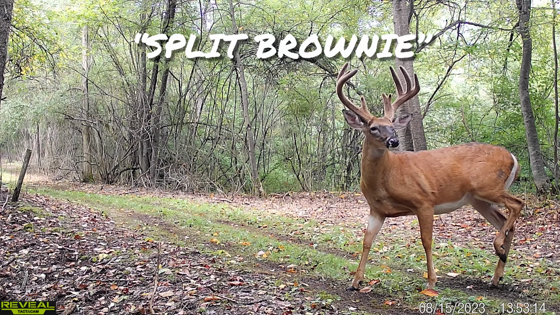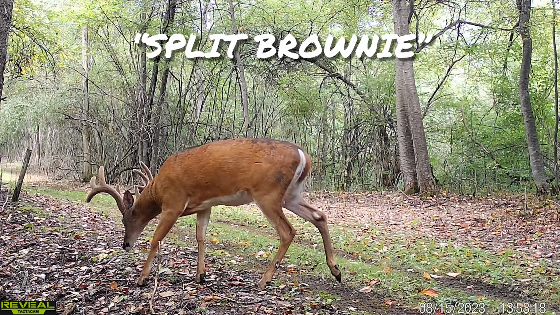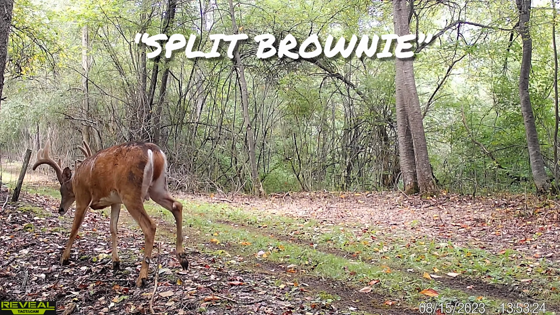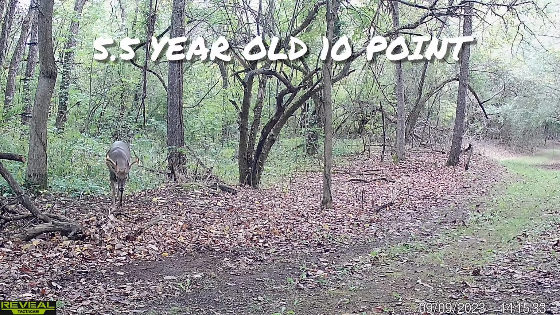Split Brownie is probably the nicest rack buck that I've got on my cameras. He's out in Medina. I had an encounter with him back in 2021 where I saw him walking down the same trail almost where he's standing right now, coming from the opposite direction. He's just a beast now, and I'd love to get a crack at him.